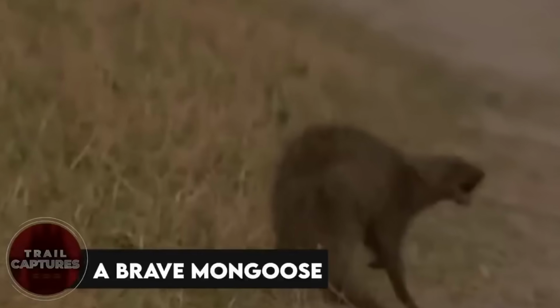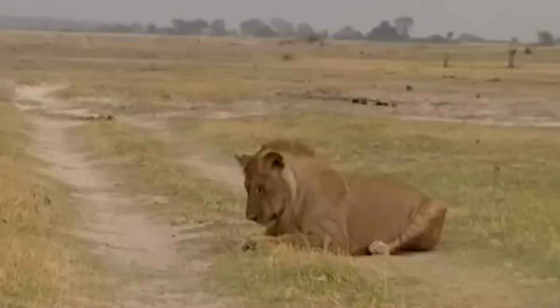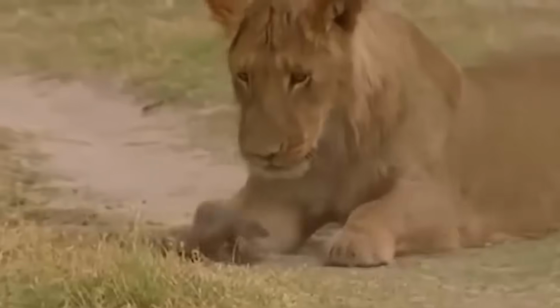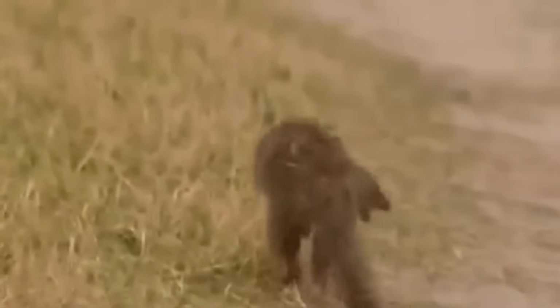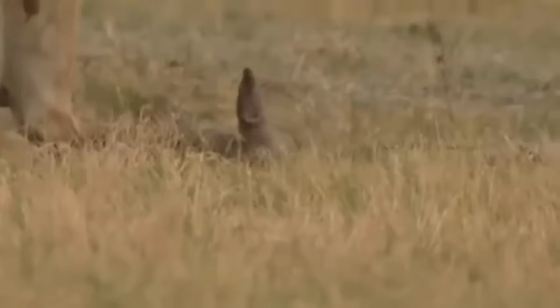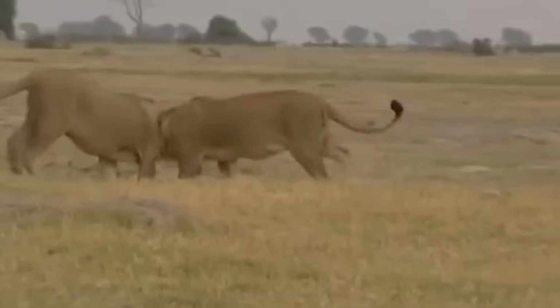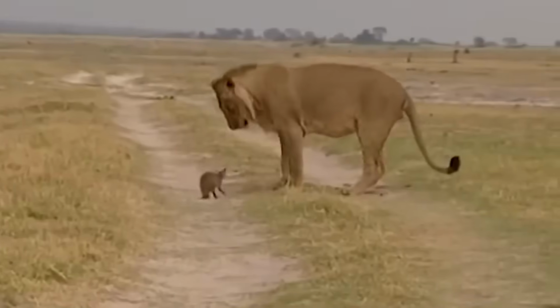A brave mongoose. Prepare to be amazed by this wild encounter. So, a lion comes across a mongoose and decides to have some fun with it. The poor mongoose gets caught, but it refuses to give up. It keeps trying to escape, even though the lion is determined to keep it as a plaything. This back and forth goes on for minutes, and just when it seems like the mongoose is done for, the lion gets distracted by another lion. That's the mongoose's chance to make a break for it.